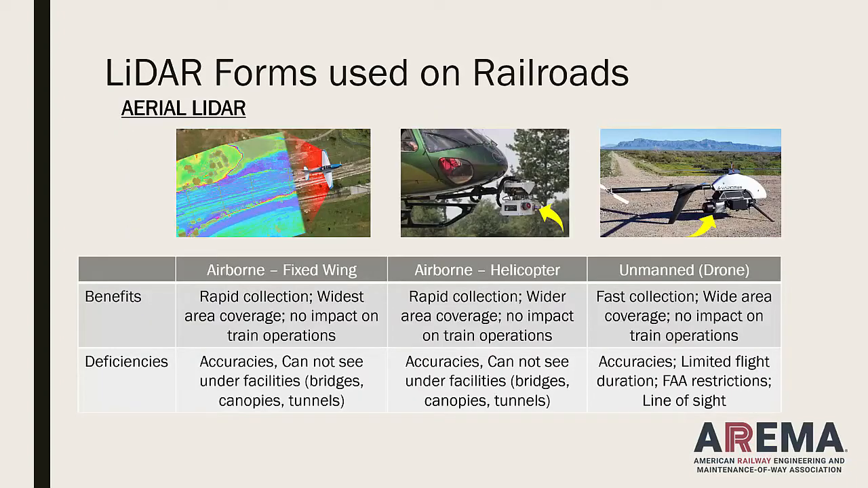The first thing I want to talk about when we speak of LiDAR are the different forms that you can use on a railroad. I've broken this into two categories, one for aerial and one for terrestrial. We'll talk about the aerial sensors now.